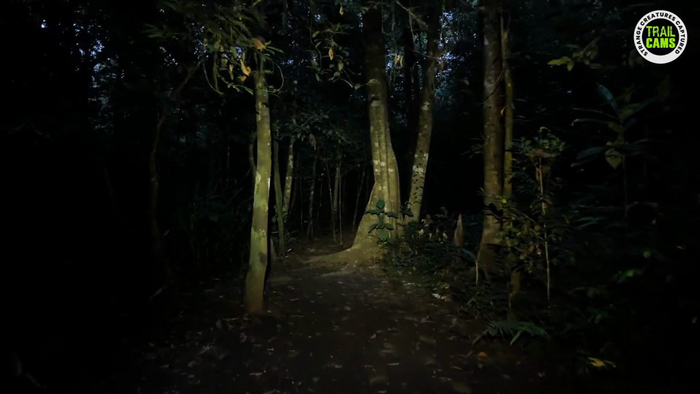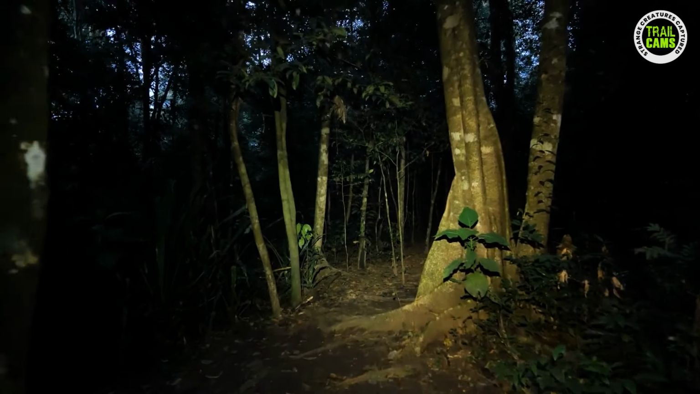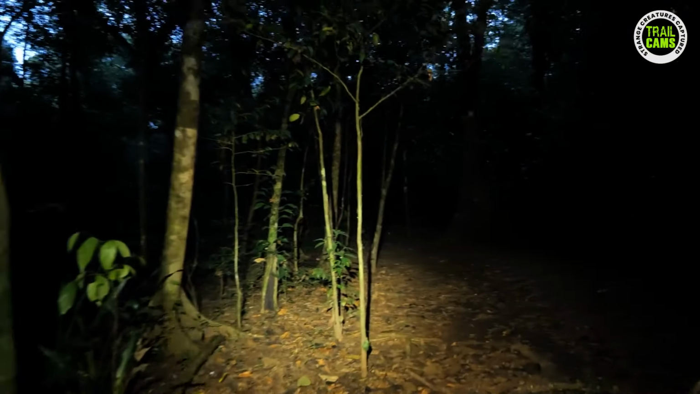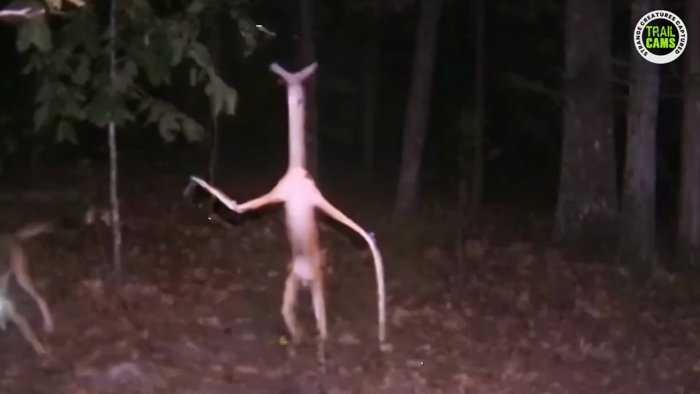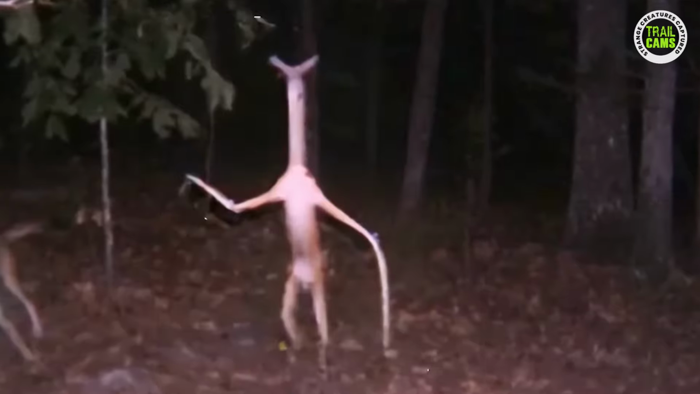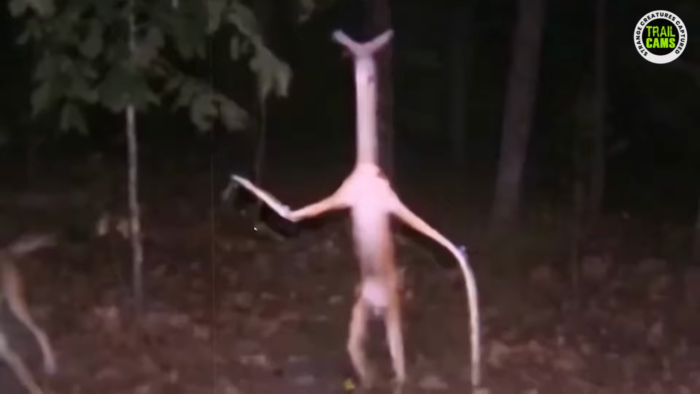Another landowner just minding his own business set up a trail camera to capture the mesmerizing wonders of nature, but the camera captured this creature that has kept us scratching our heads. At first glance, the creature caught appears to be an innocent stick insect, but upon closer inspection, you'll quickly realize that this ain't your ordinary bug. What adds fuel to the fire of curiosity is the presence of a coyote in the vicinity.